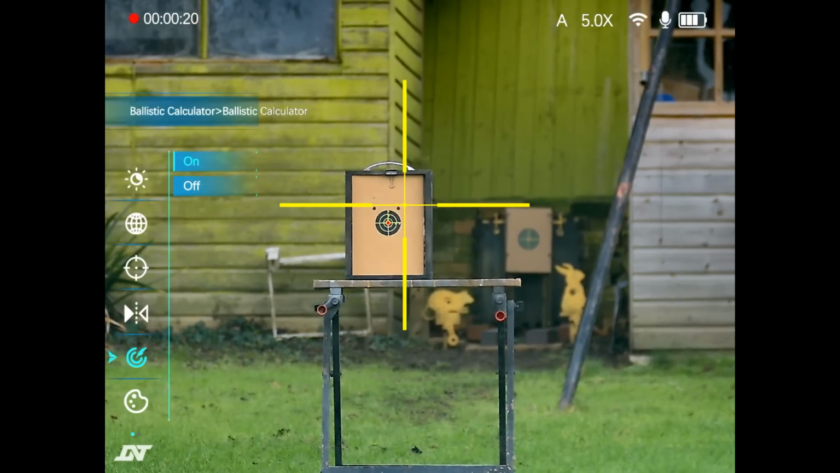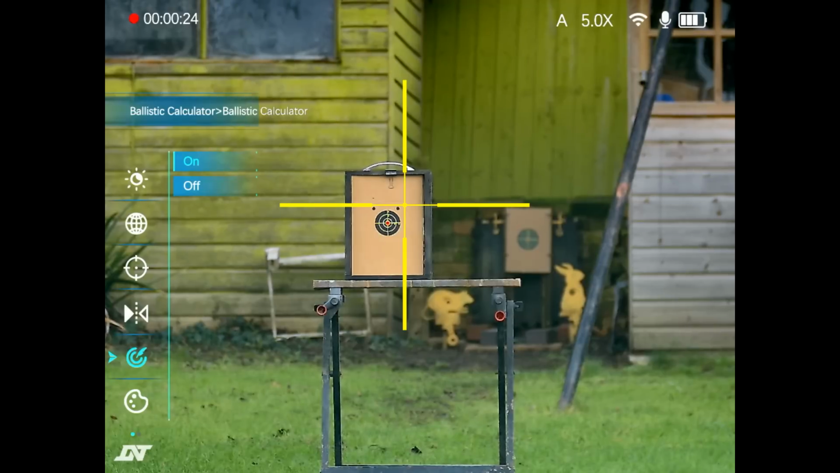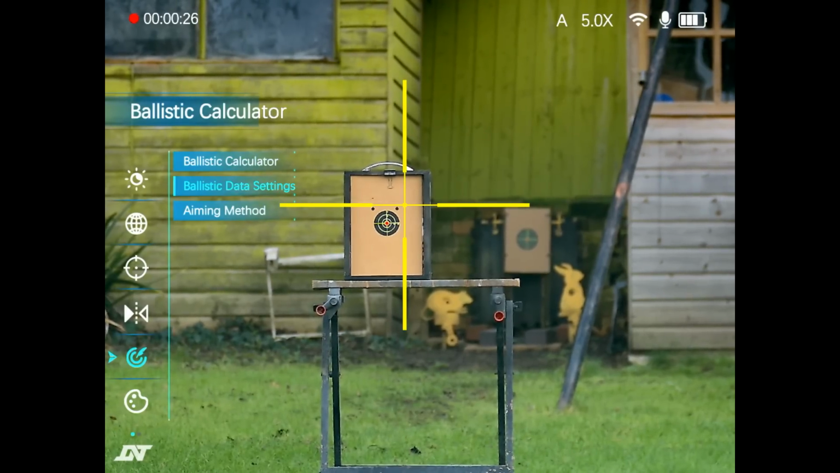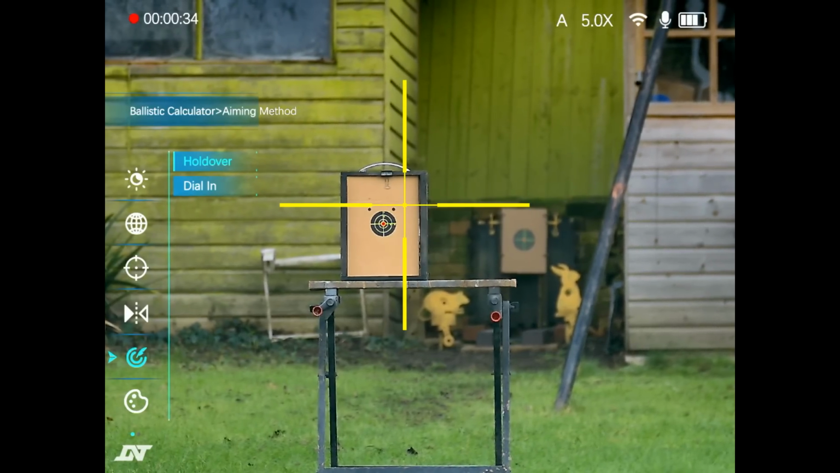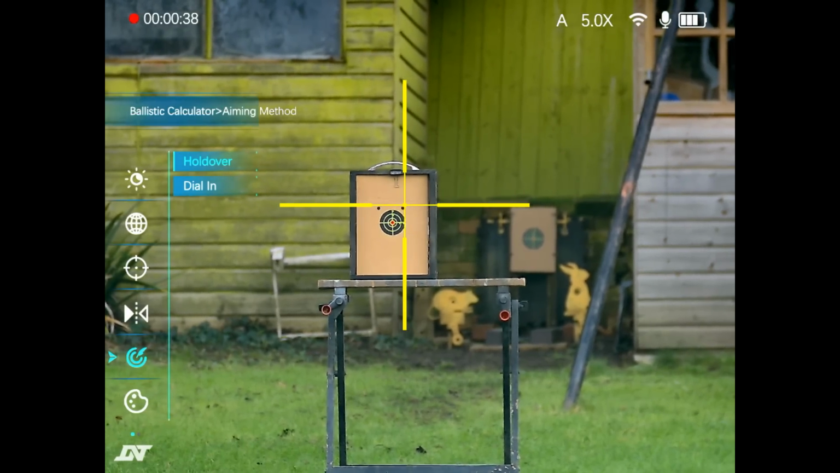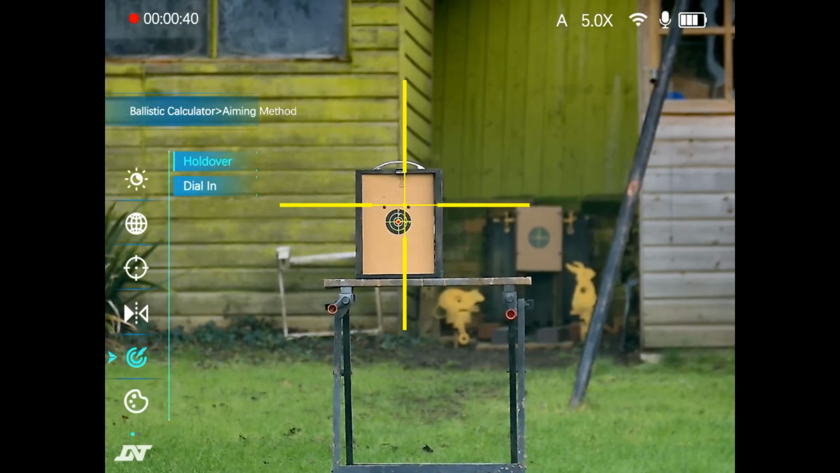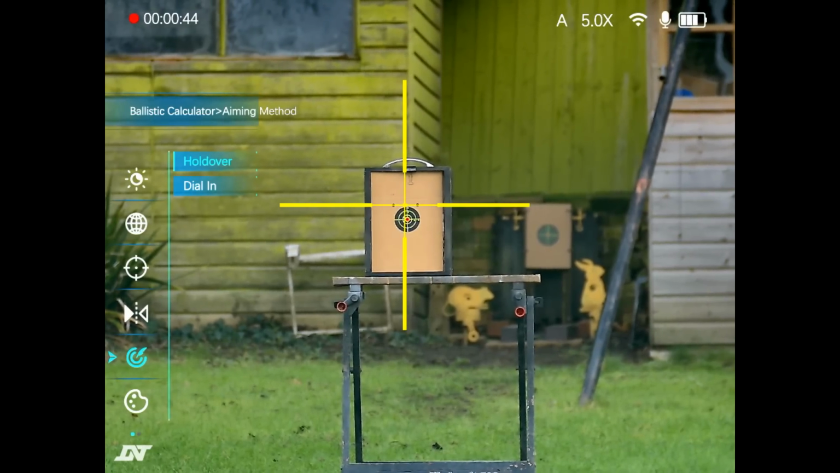So we're now back in the menus, and I'm going to turn the ballistic calculator on, which I've done now, and now we're going to come down and look at the aiming method. Right, we're going to look at the first one. We're going to set it to holdover. Now what that's going to do is when I laser the target, it's going to put a new aiming point on the reticle somewhere for me to aim at.